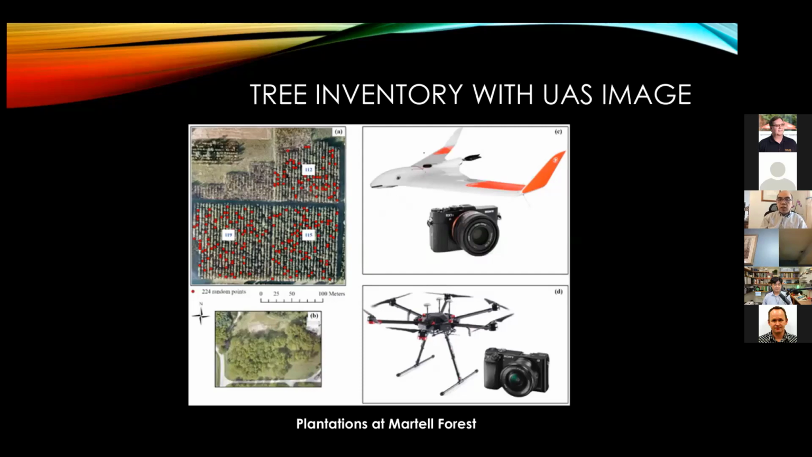In addition to the LiDAR, which is a little bit too expensive for ordinary users, we can also utilize something called the photogrammetry-based approach, which is basically an RGB camera, and you can mount it on these different platforms. And Joe is going to give you an idea about what the different platforms can do.